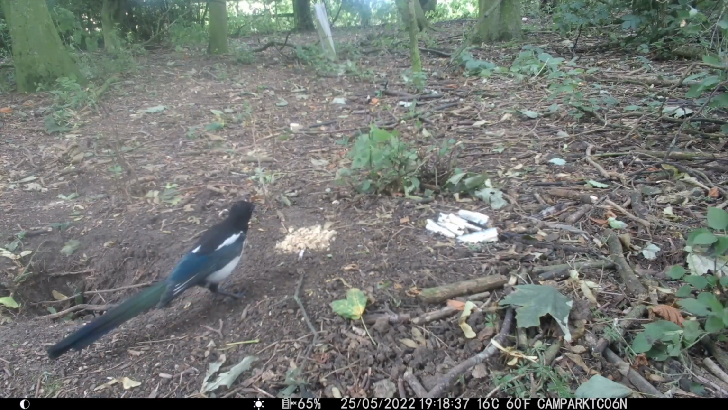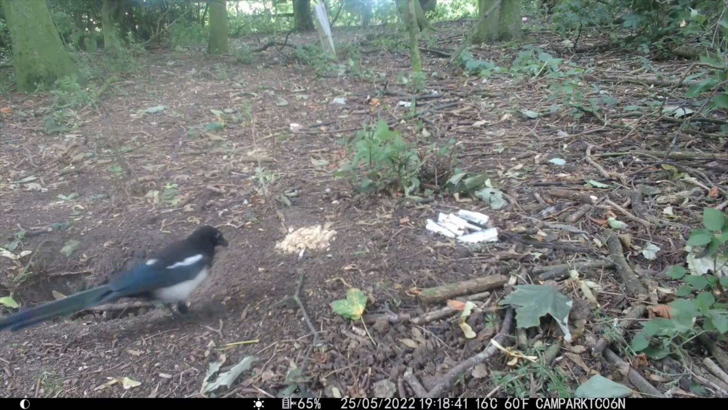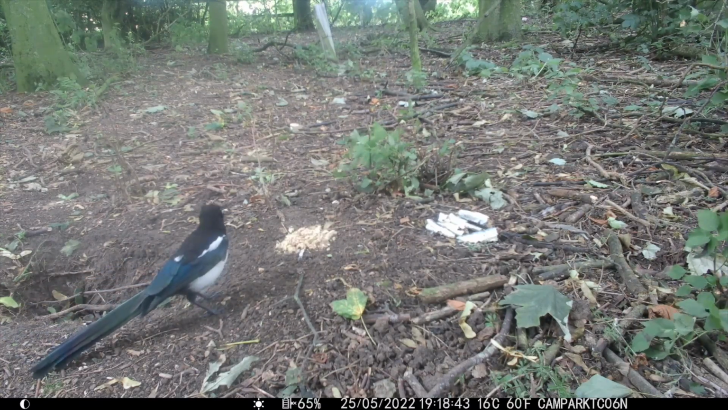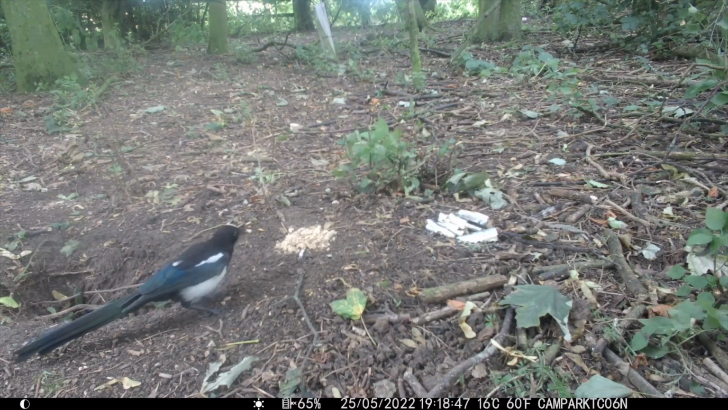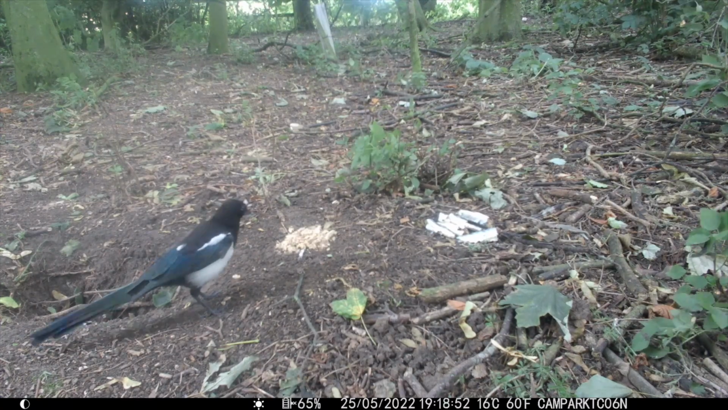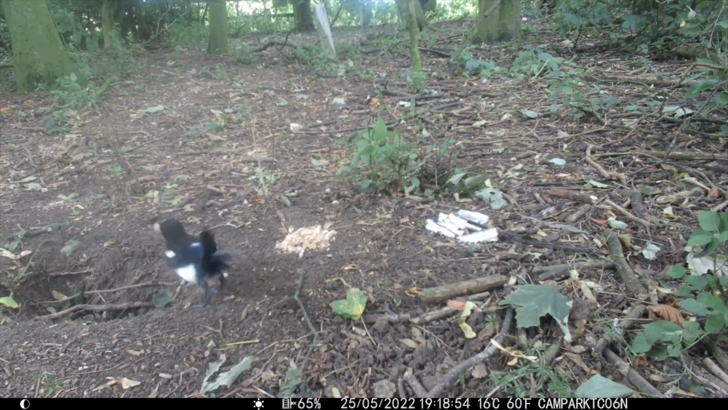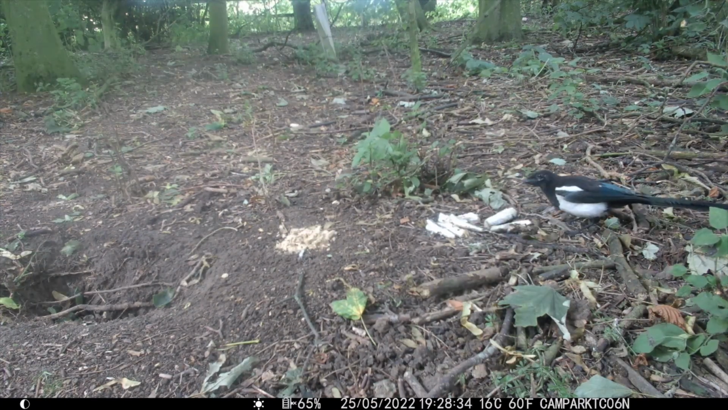Now look at the size of his tail. What a beautiful magpie. I do love magpies. I do salute magpies every time I see them. It's like a superstitious thing. He has a nibble at the tuna there. But he's a bit cautious. He keeps taking bits and then flying off screen as if he knows.